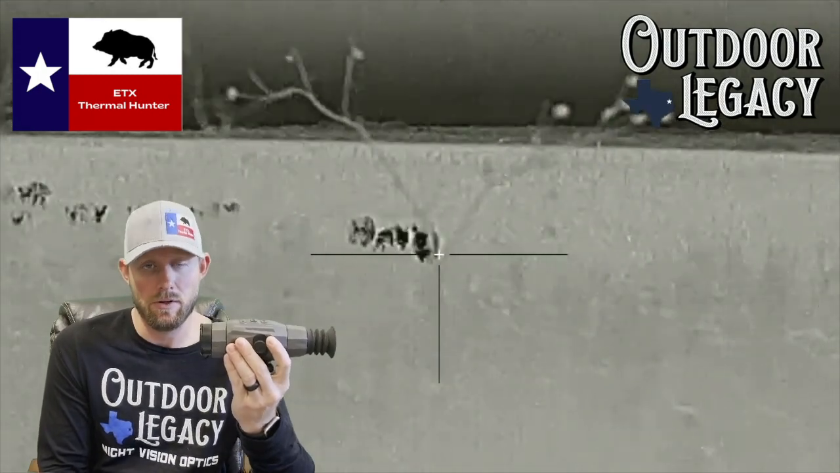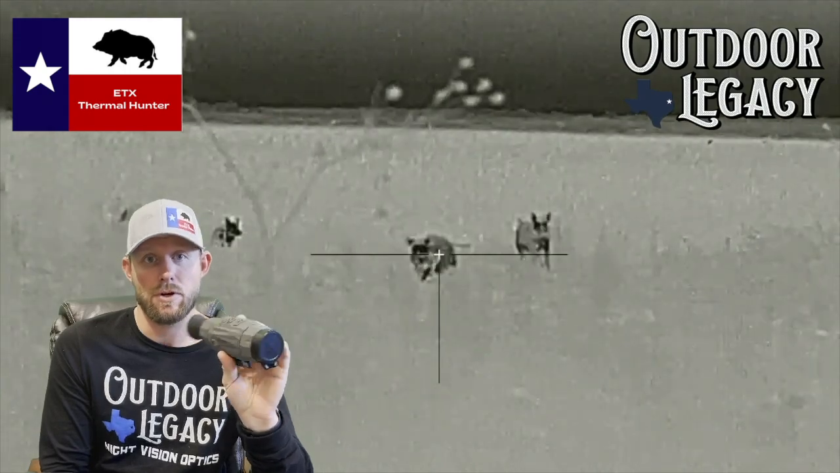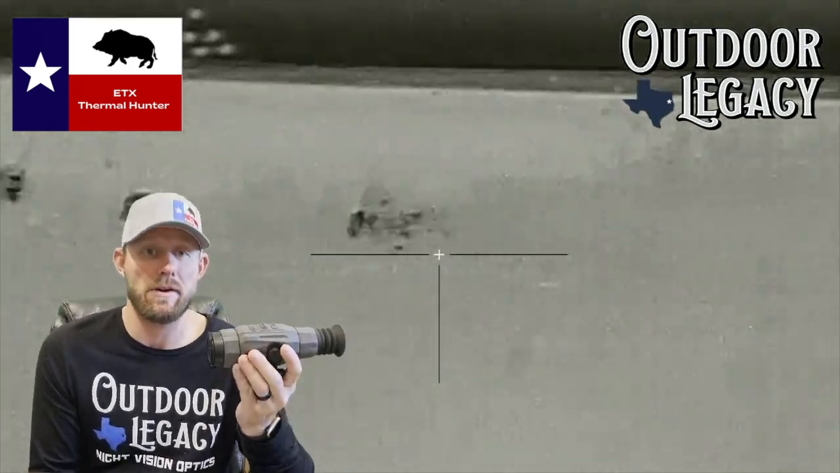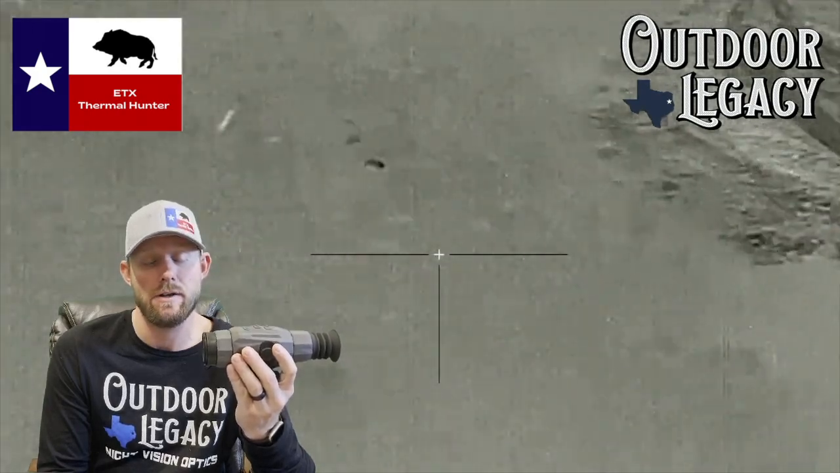Both have built-in video recording. The differentiating factors between the Bolt and the Bravo are really a personal preference. The Bolt has a longer battery life, for it has an internal battery that you can charge, as well as extend it with an 18500 battery.